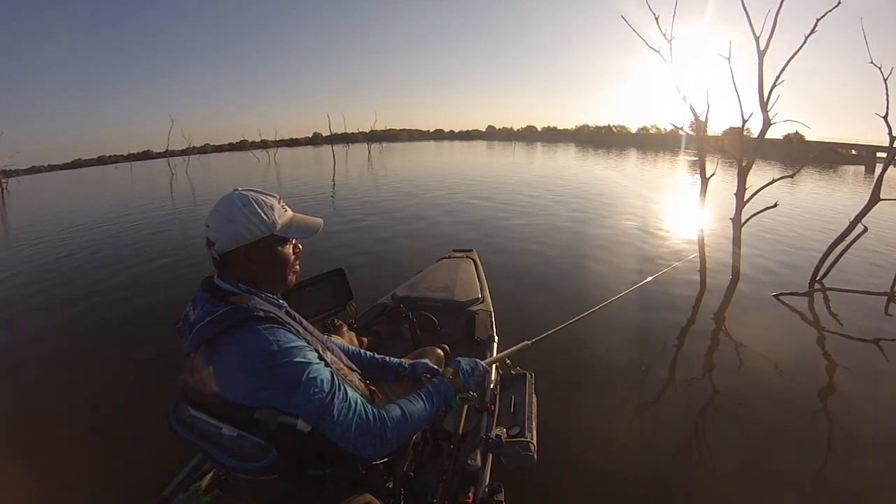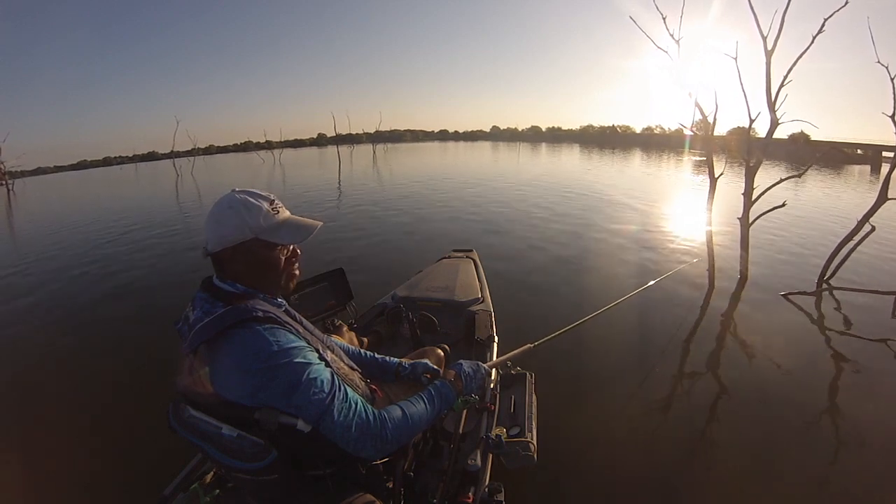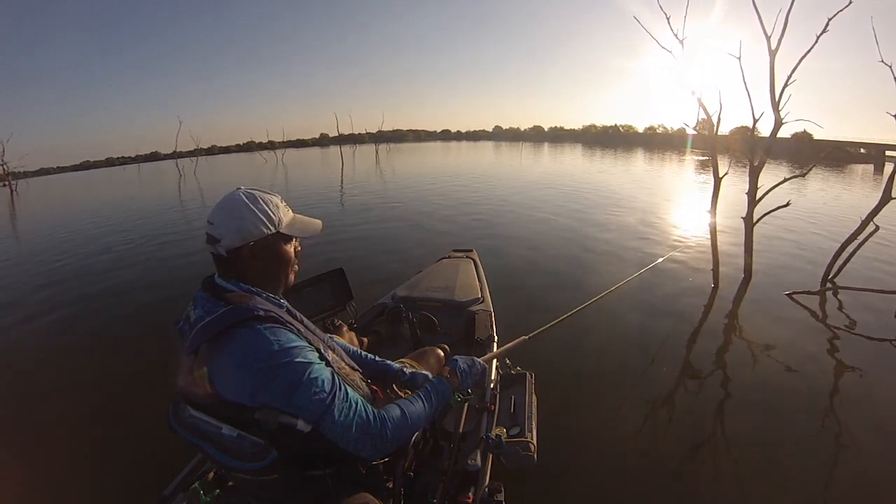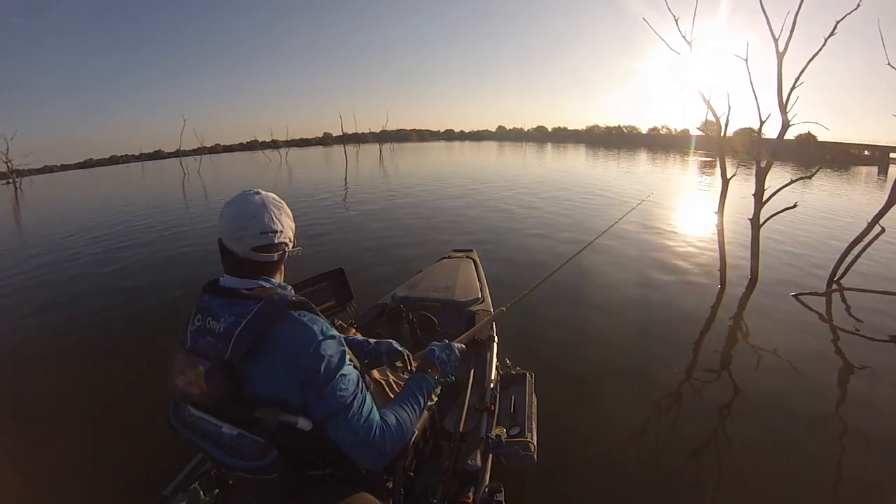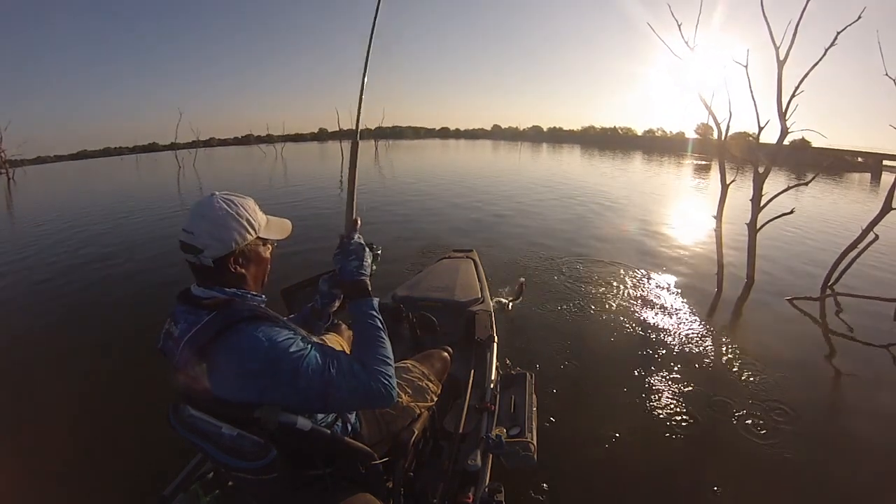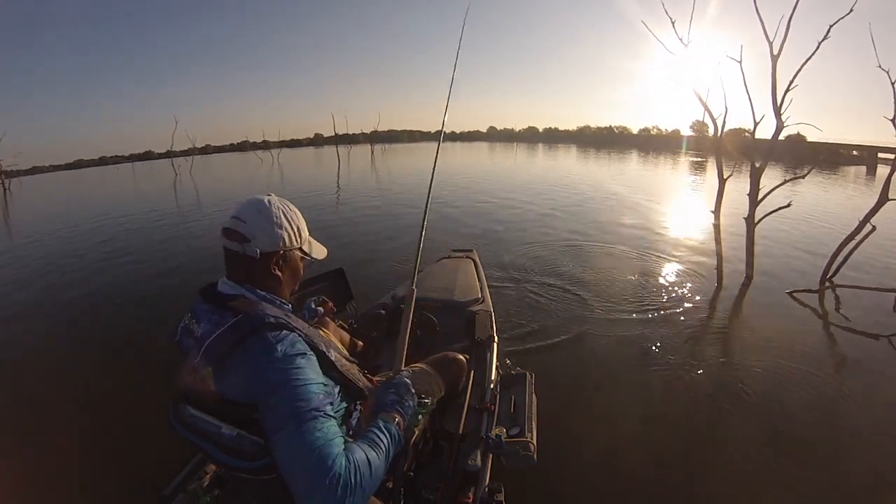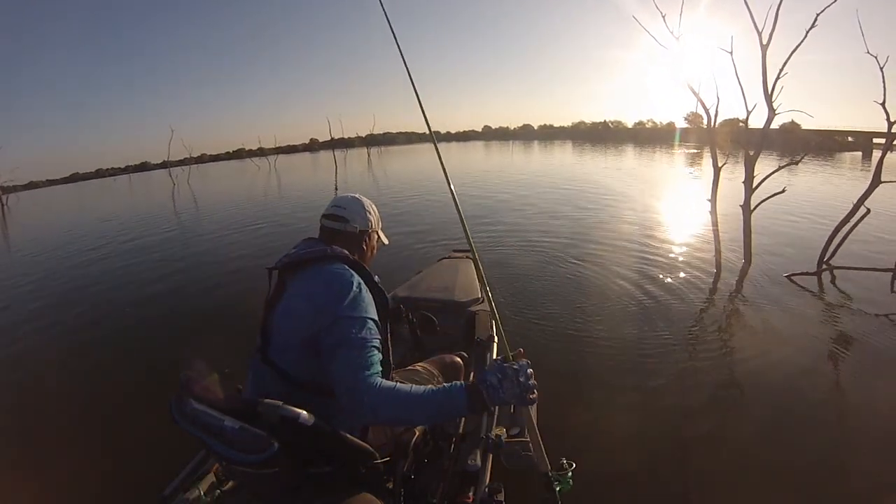Like I said, I caught some, but I really believe there were a lot more fish there than what I caught. It seemed like there was 30, 40 fish there on the graph, and I could only get maybe 4 or 5 of them to actually hit.